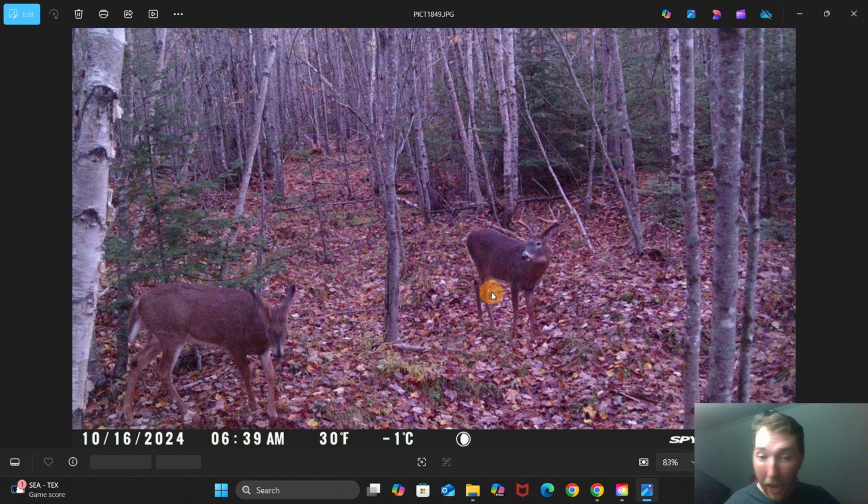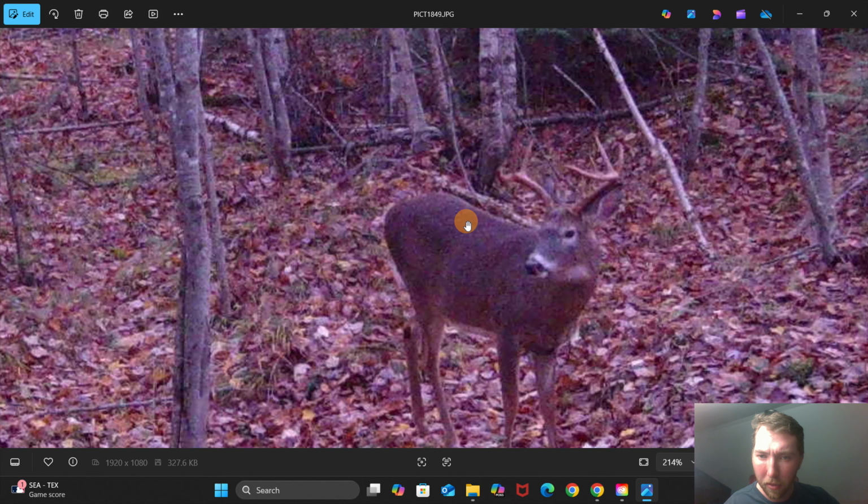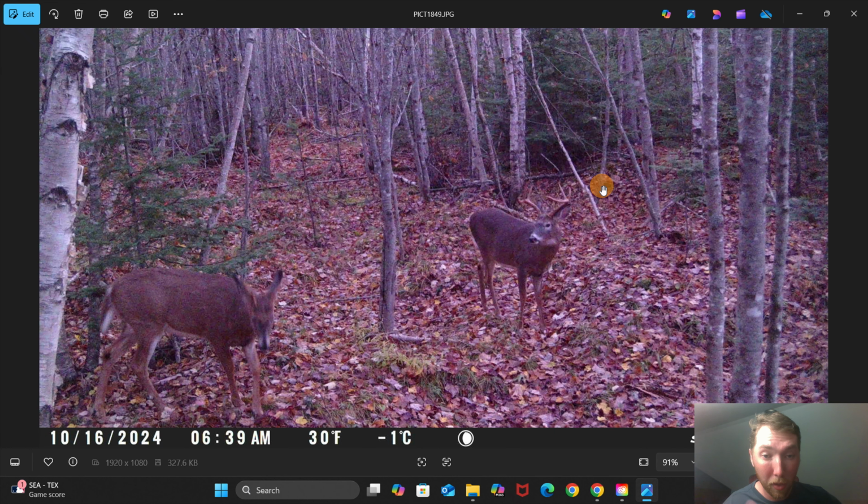There's that wide buck. I did see this buck, I think right after I got a couple pictures of him here. It was pretty early, but he was chasing a doe. Like, what would this be? Early in the third week of September.